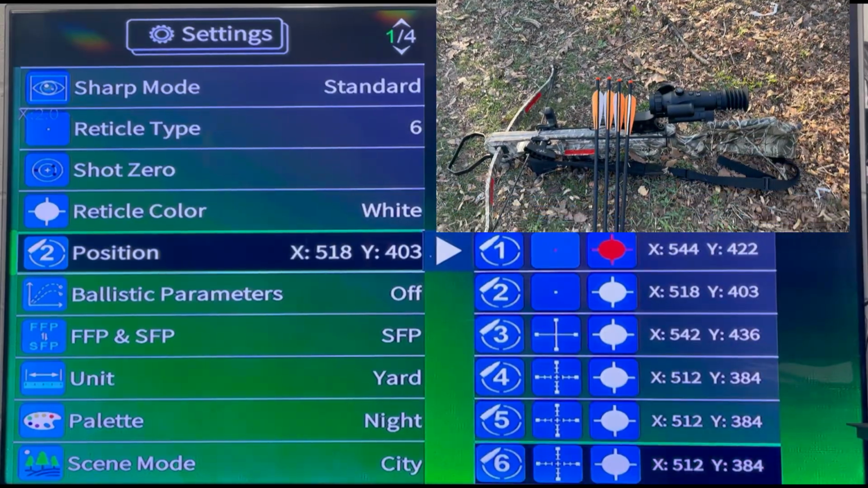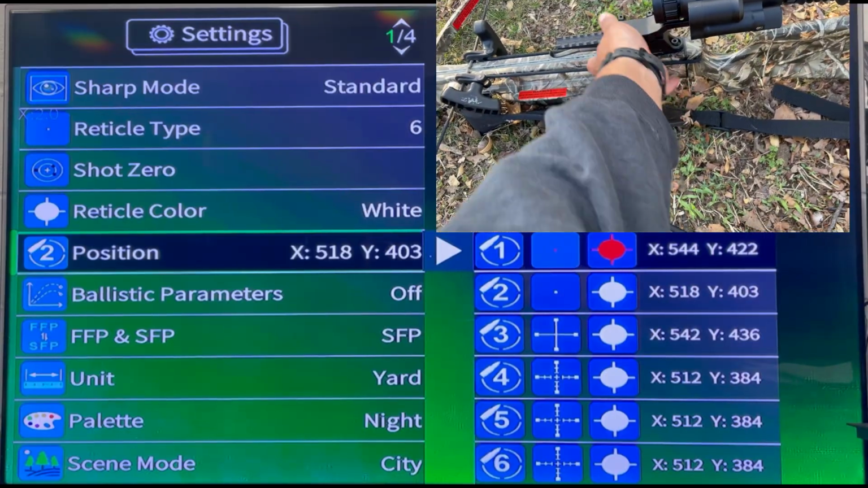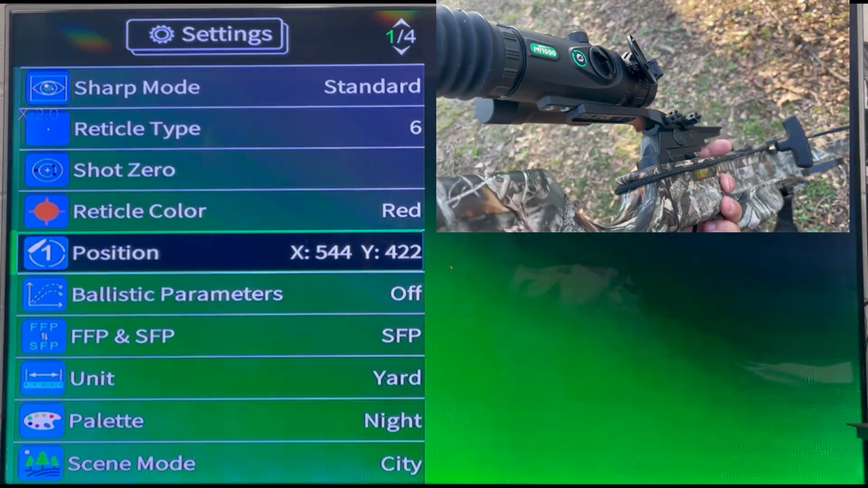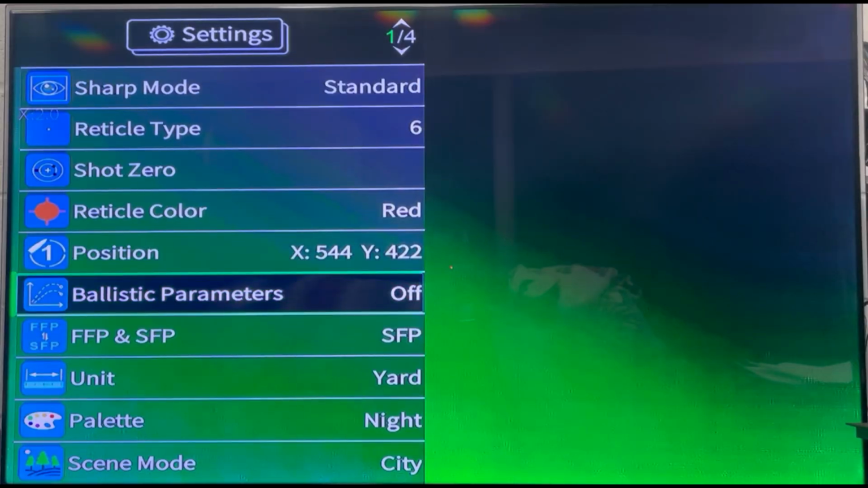Now when you want to put it back on the AR, all you have to do is switch the position back to 1. No need for re-zeroing as long as you put the scope back in the same position and torque on the Picatinny rails as before.